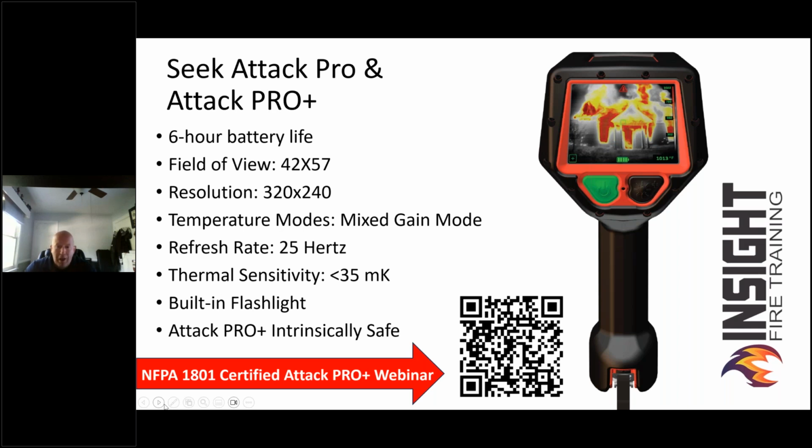This camera has the widest field of view on the market, allowing you to see more of the bad stuff before it gets a hold of you, or see more of the good things like trying to find the victim and get them out. We don't want tunnel vision. When you go from a 60-degree vertically to 170-degree horizontally field of view on the human eye down to as low as 31 by 40 on some of these cameras, you are losing a lot of field of view.